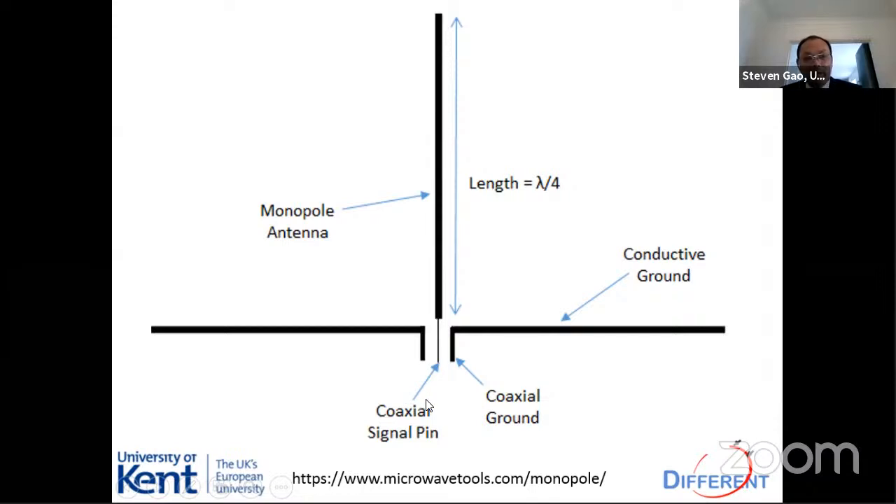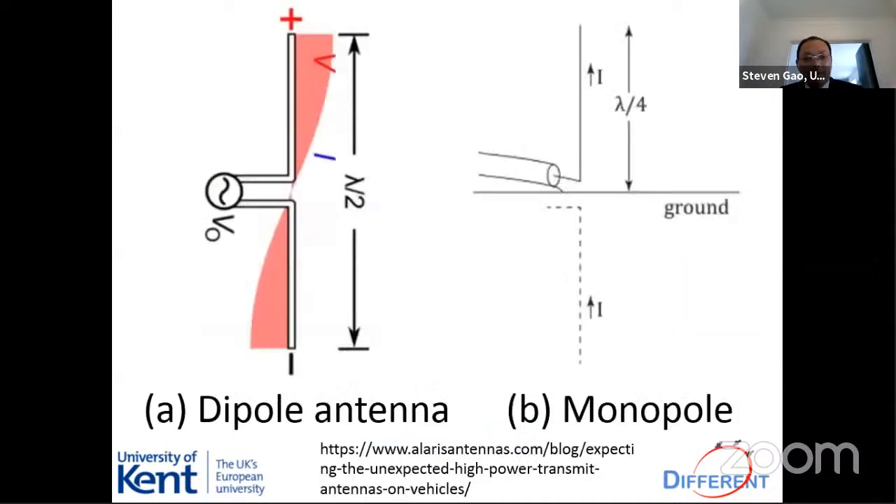Why does the monopole antenna only need a length of lambda over 4, and dipole has lambda over 2? Why is the difference? Actually, the monopole antenna can be seen as equivalent to the dipole antenna. Now we compare them. On the left side, figure A, is a dipole antenna. Dipole has a length lambda over 2. And on the right side, figure B, the monopole. Monopole is a metal wire that has a lambda over 4 length. There's a metal ground at the bottom.